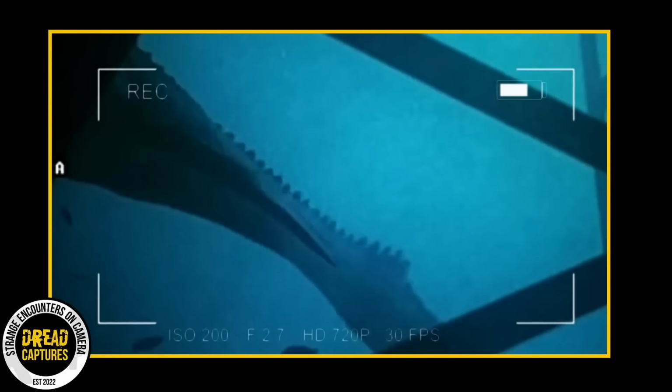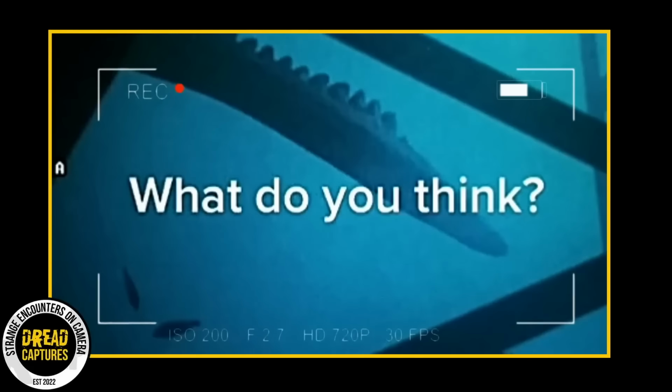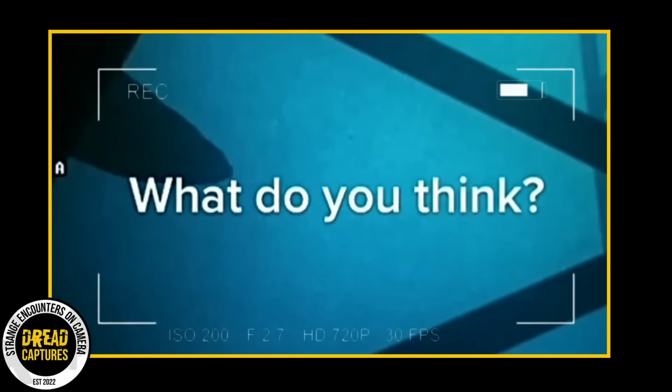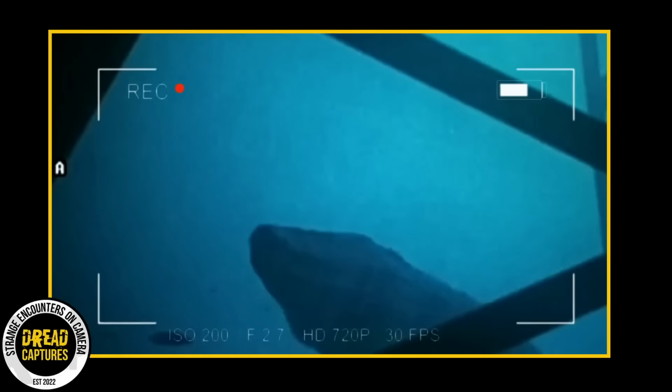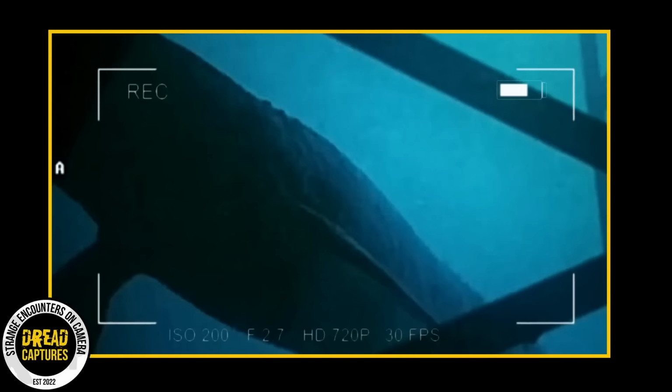Now, when this footage was released, a lot of people went wild. They wanted to know the exact location, which company owned the oil rig, a plethora of things. Then, after it was online for a few days, some comments started to trickle in about this being a mosasaurus, a prehistoric dinosaur that is said to be extinct. I'd say now the camps are completely split. Some are saying it's a fake mosasaurus, while others aren't so sure.